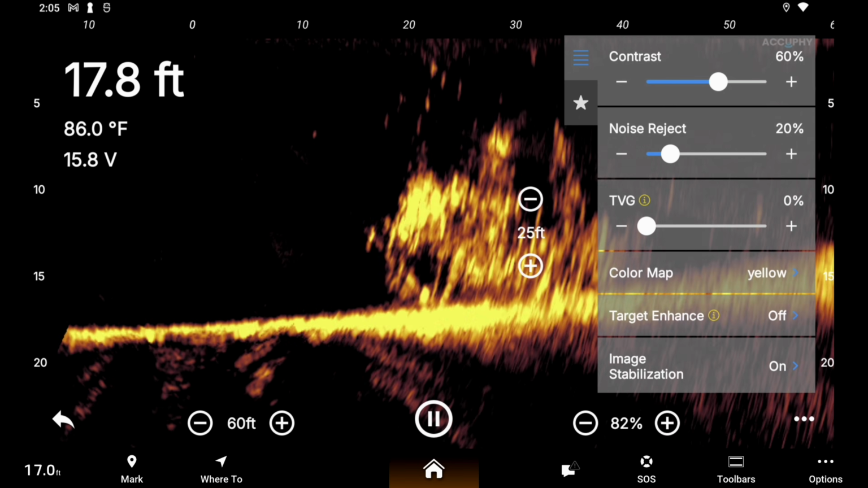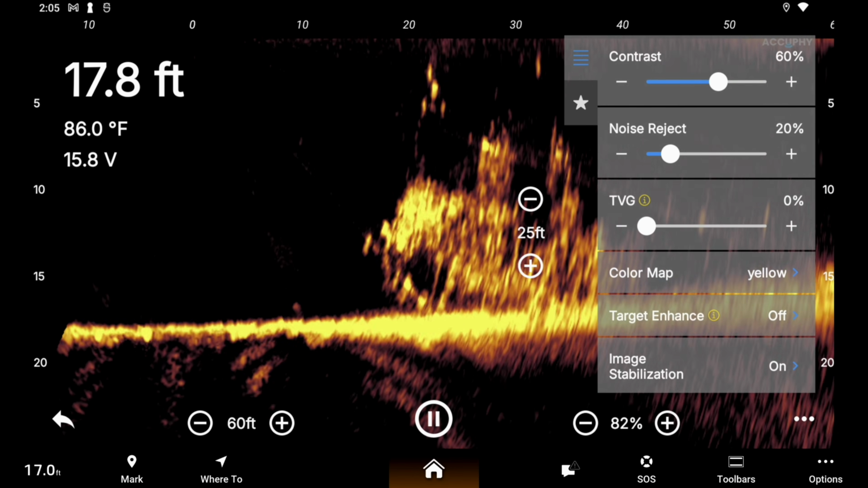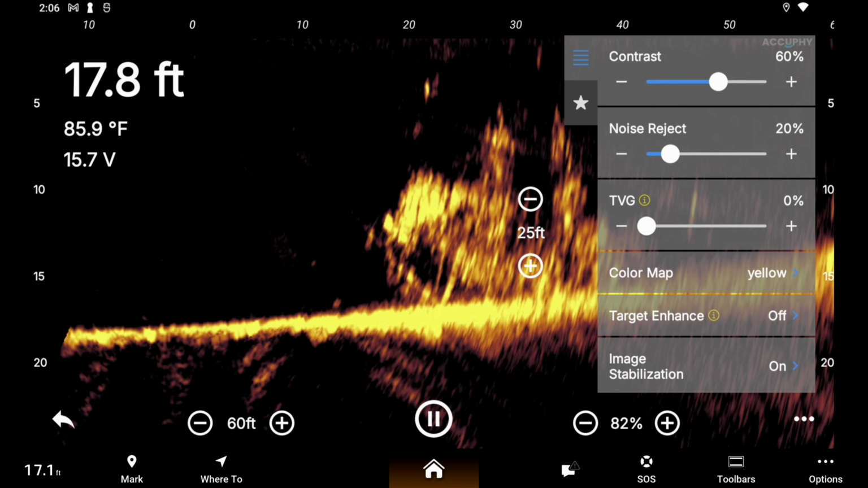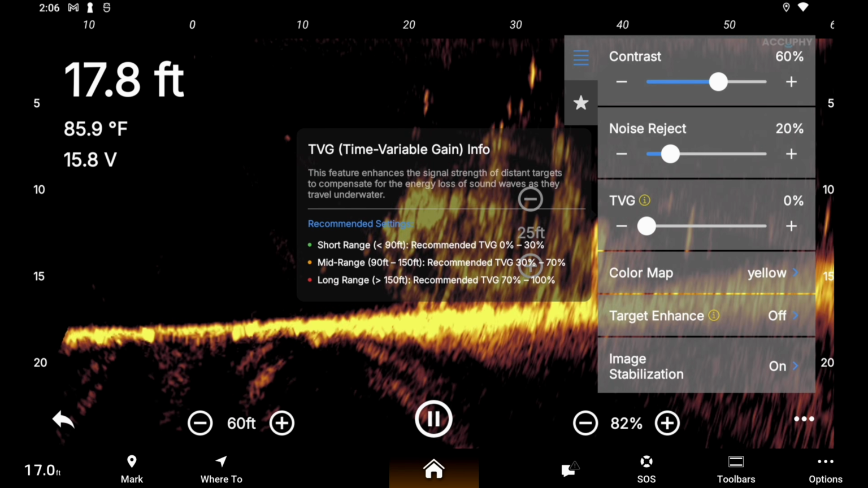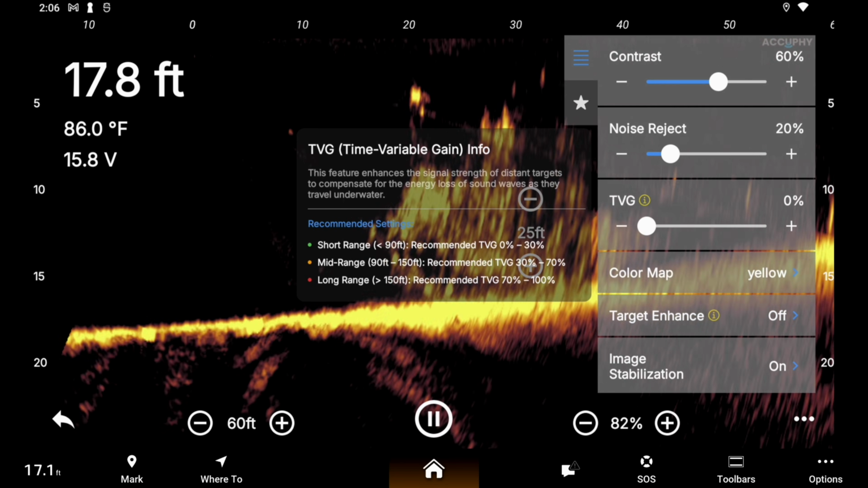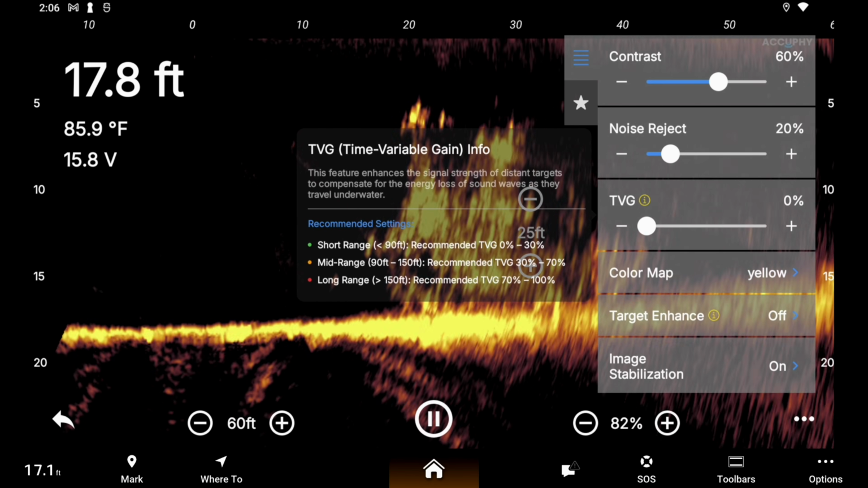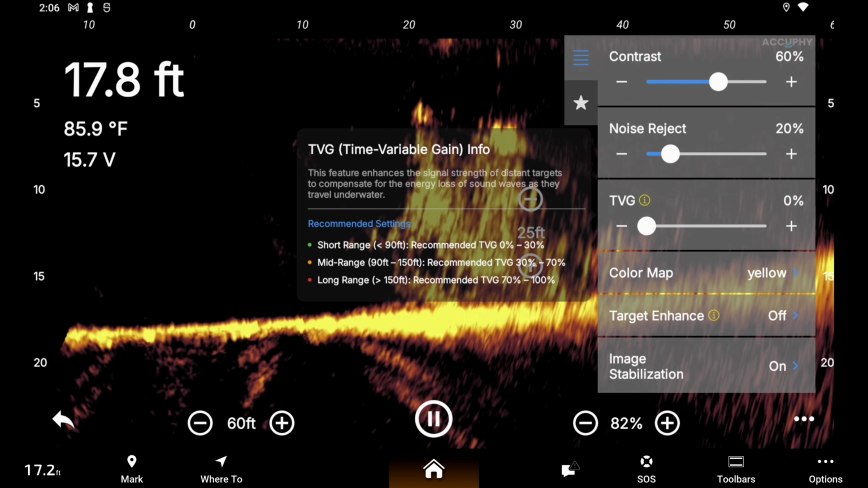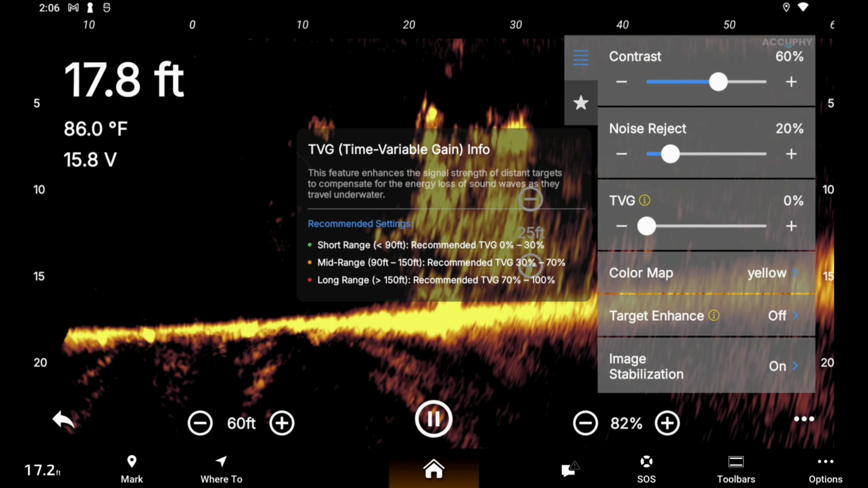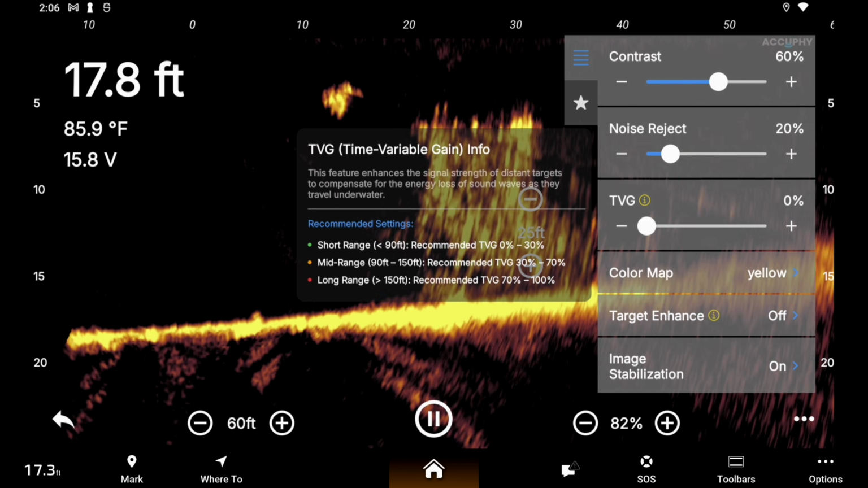TVG is at 0%. Let me show you something here on the TVG. If you hit those yellow information circles beside the name, it'll tell you what everything does. So you can see at short range, under 90 feet, which is always where we're at, it's going to be between 0 and 30%. That's all you'd ever want to adjust that. Then if you're at 90 to 150, it's 30 to 70, and long range, up over 150, you would go for 70 to 100% on your TVG. We've got ours at 0.